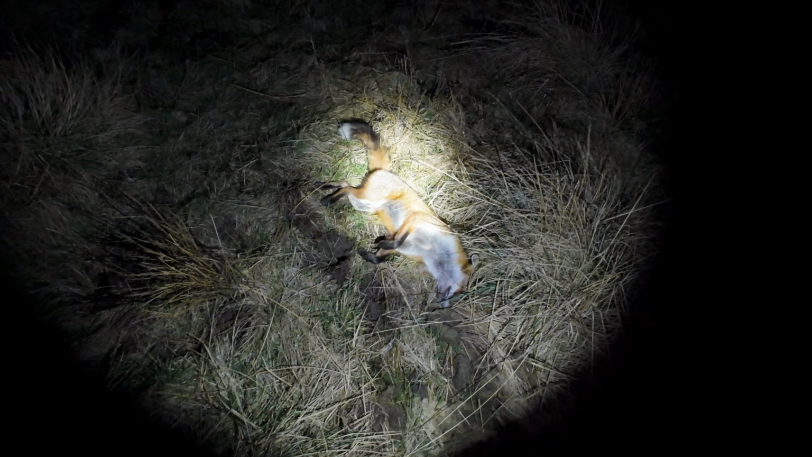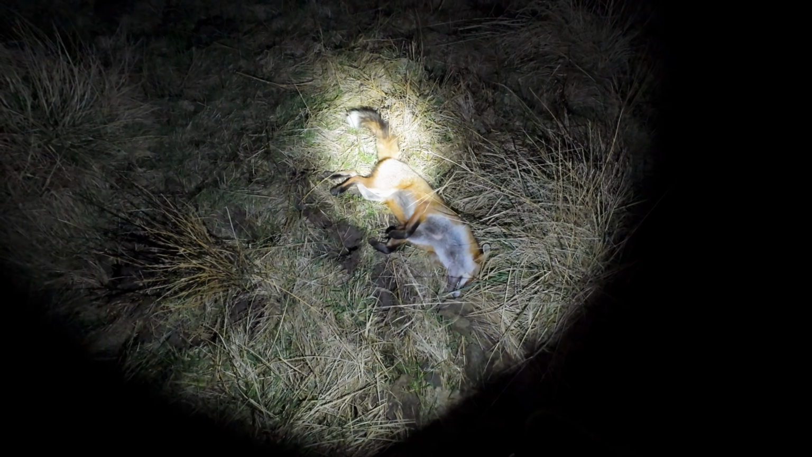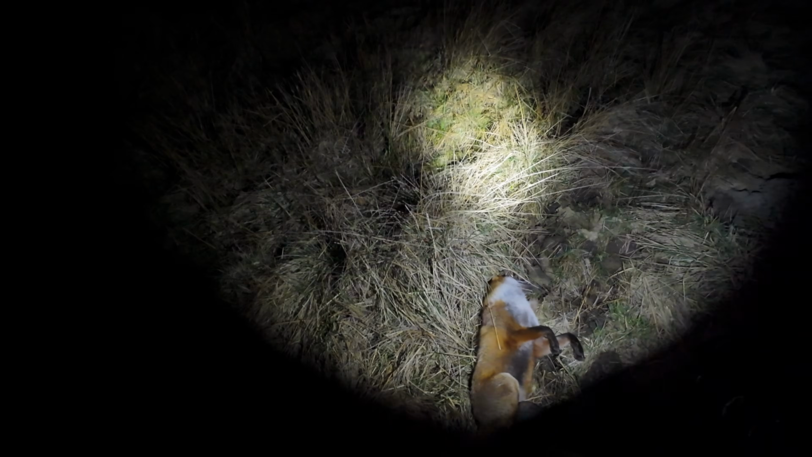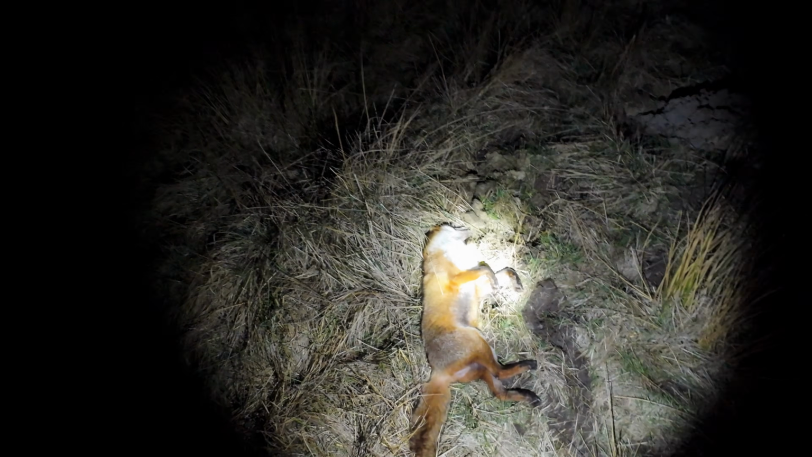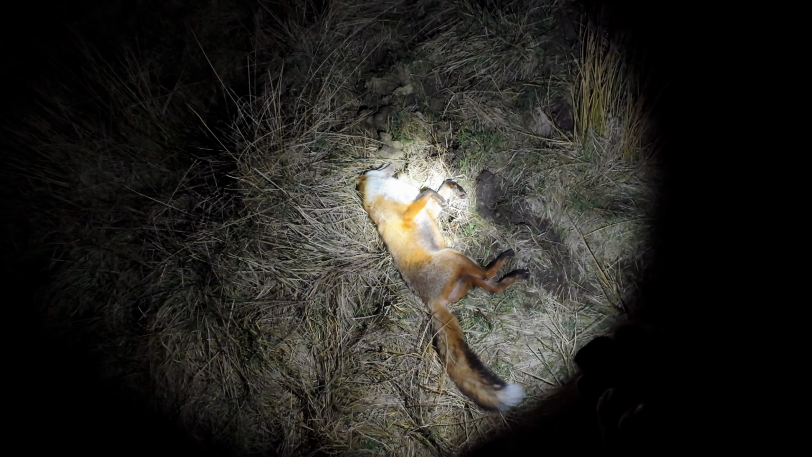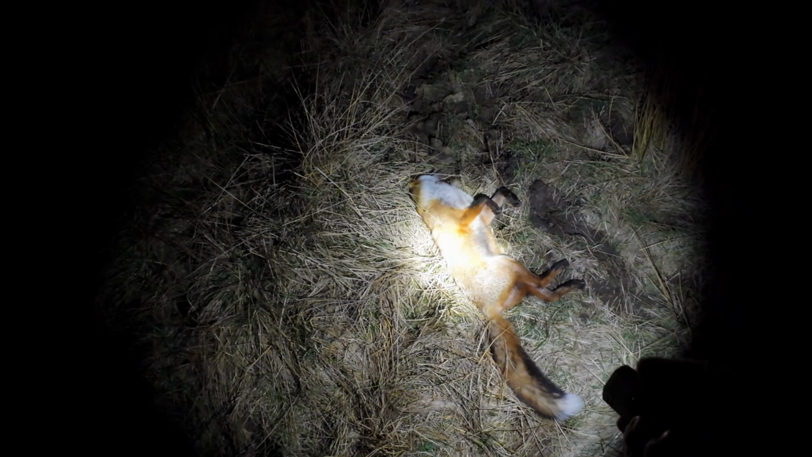Nice colour. Is it? Oops, trying to do it because I'm holding the camera with one hand. Yeah, it's a vixen. Right, we'll get her back up. Not a bad size.